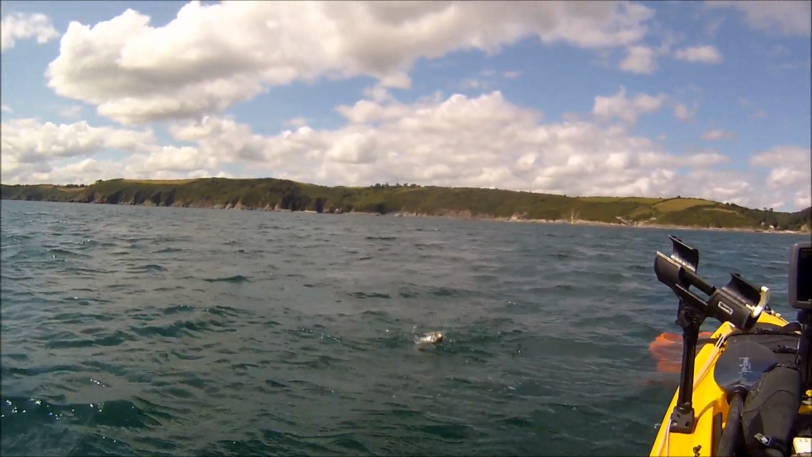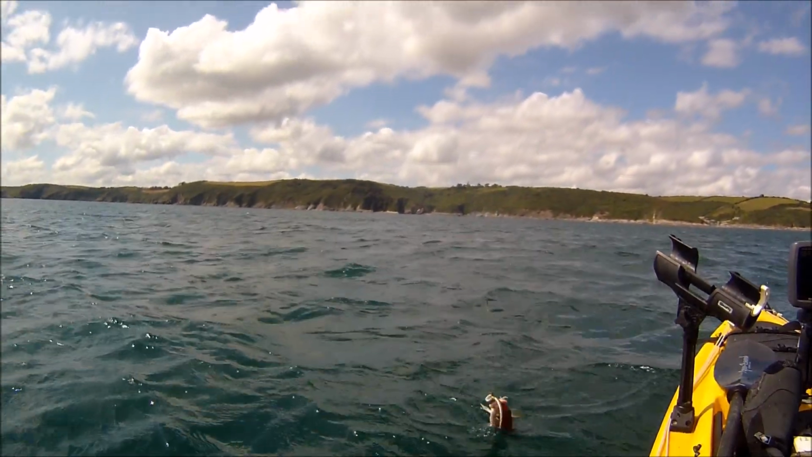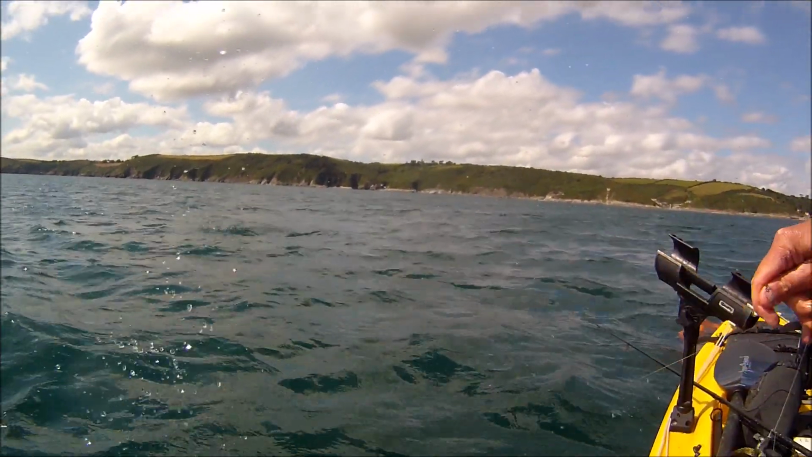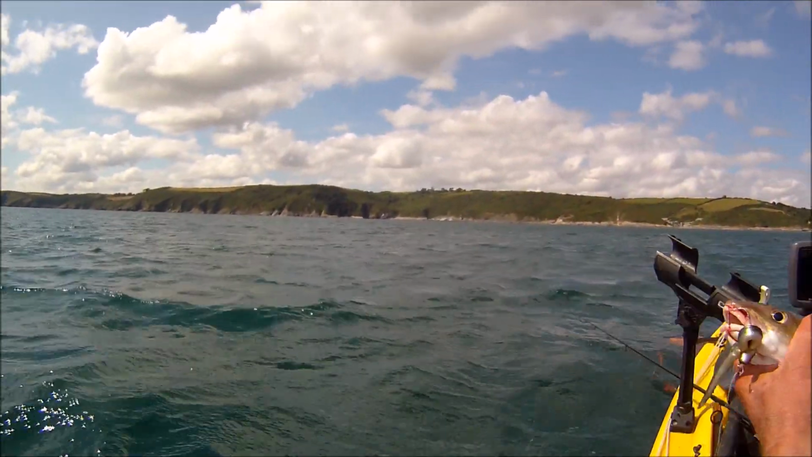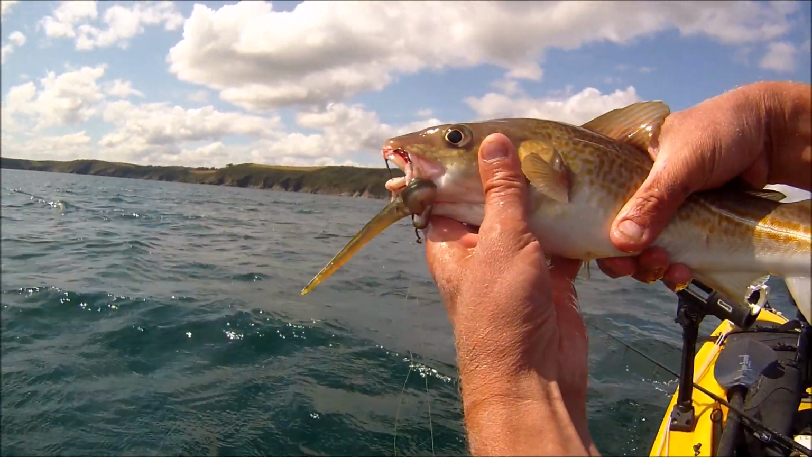No, it's just the one little codling, but once again pretty pleasing. A nice little codling there.